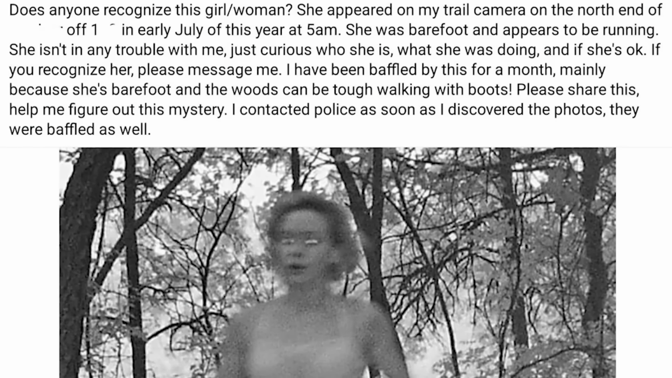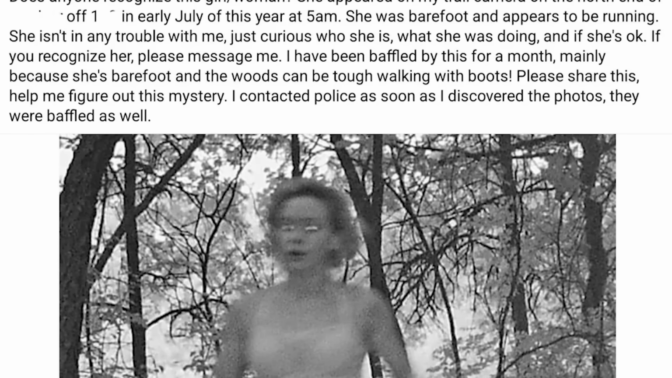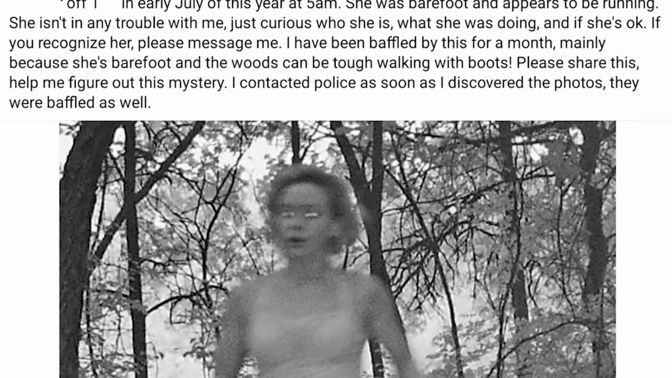So this next story may not be a creature captured on trail cam, but it's equally, if not more disturbing. This woman here was captured on a deer cam in the woods, going back and forth in the dark for hours, barefoot. The owner of the property was pretty alarmed when he saw the images, making a post online about it, reading, "Does anyone recognize this girl/woman? She appeared on my trail camera in July of this year at 5 a.m. She was barefoot and appears to be running. She isn't in any trouble with me, just curious who she is, what she was doing, and if she's okay.